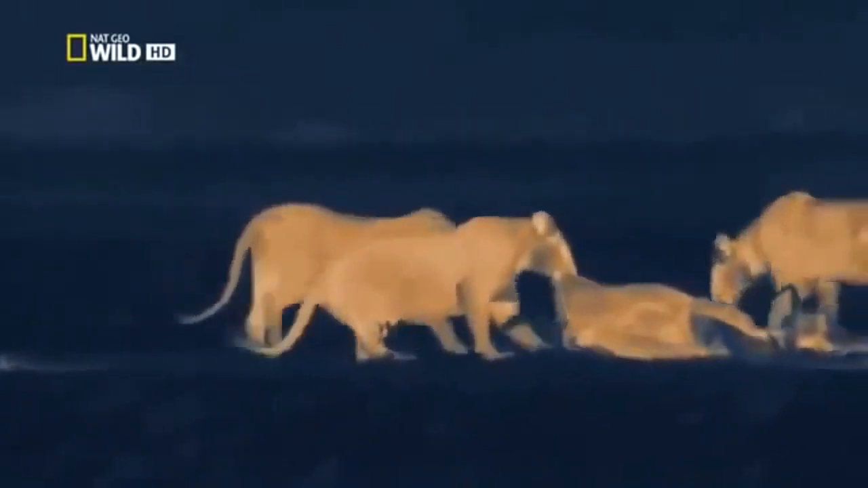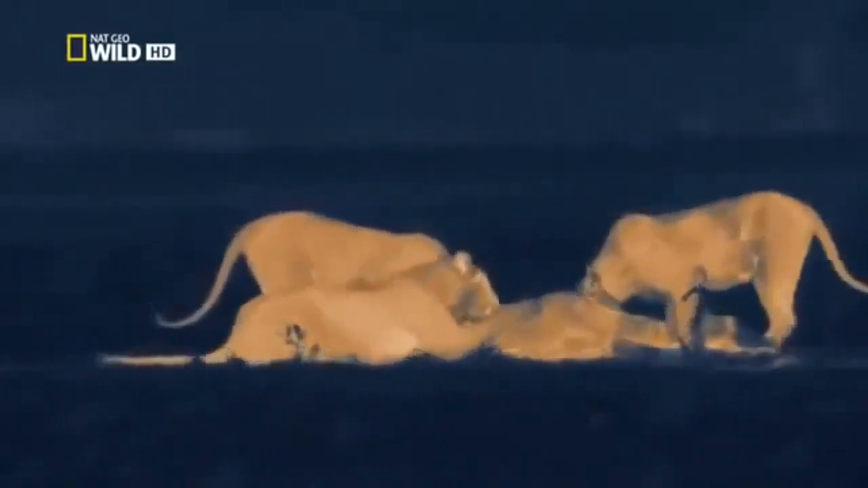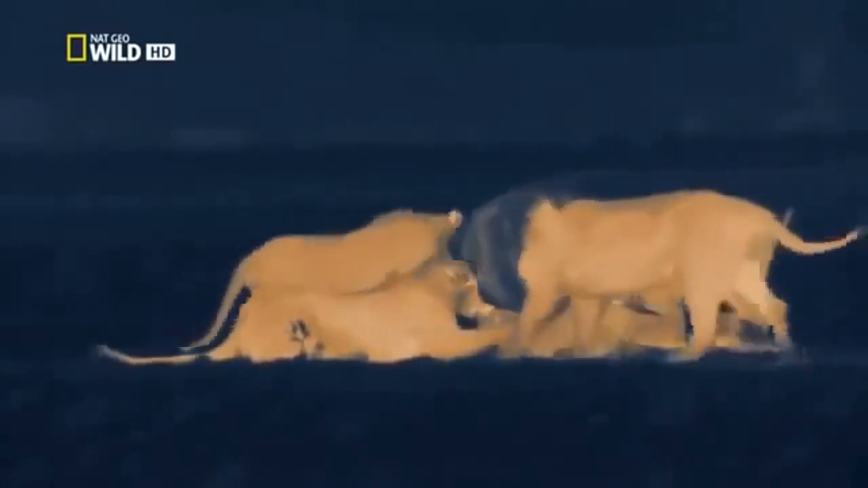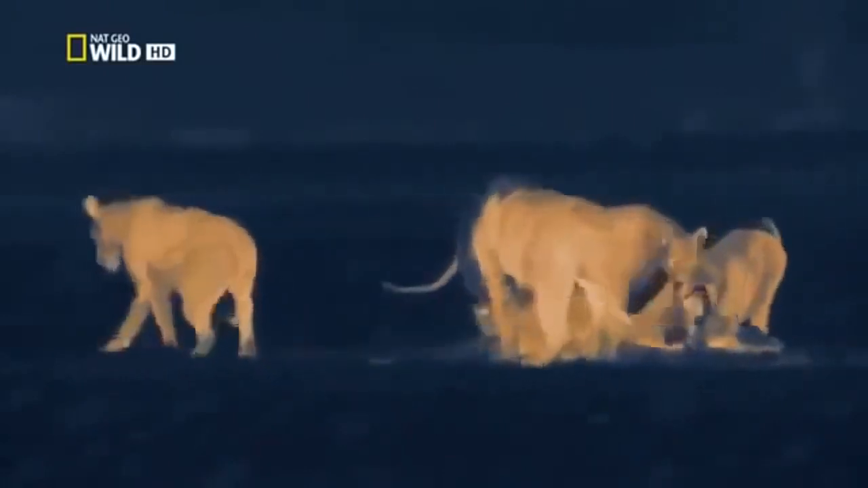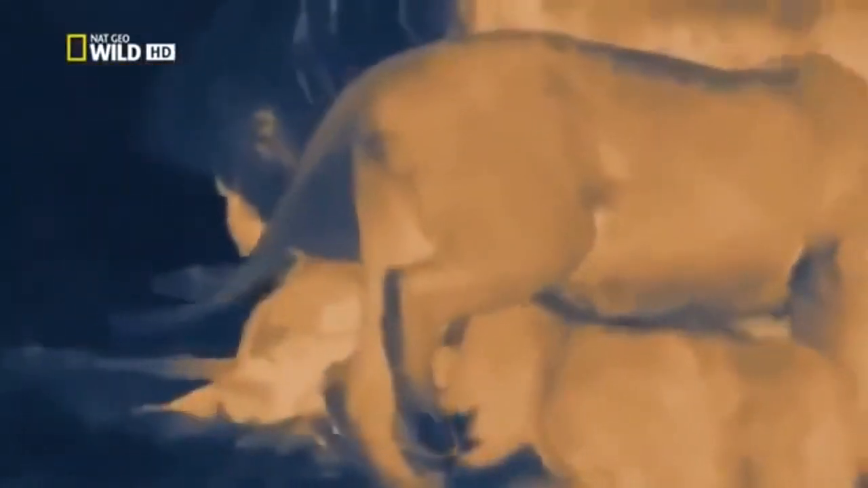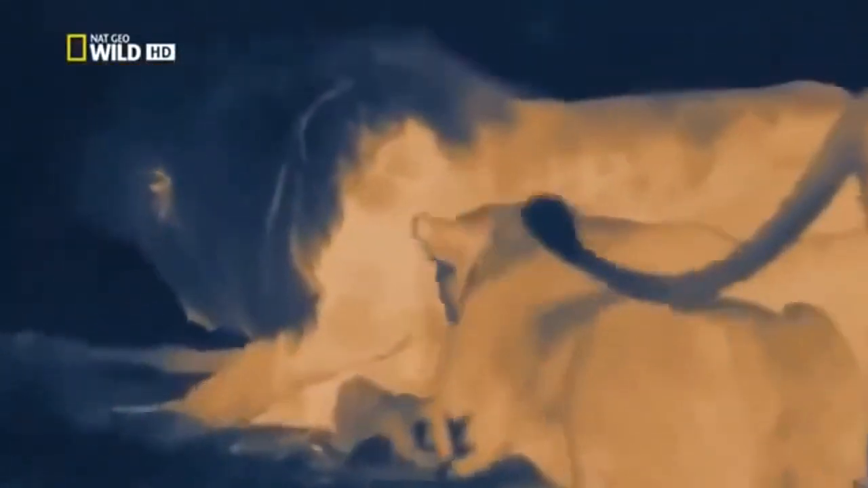You have just witnessed a typical night hunt, as executed by 3 killers acting in cooperation, and their tag-along male. These images are only possible thanks to amazing new night filming technology.